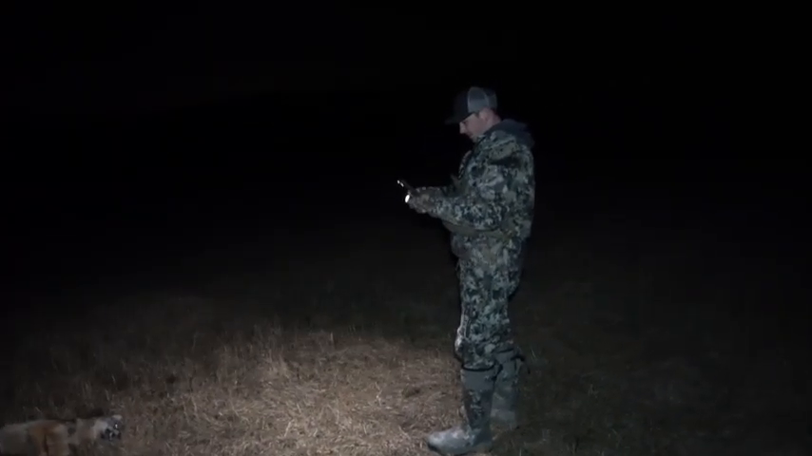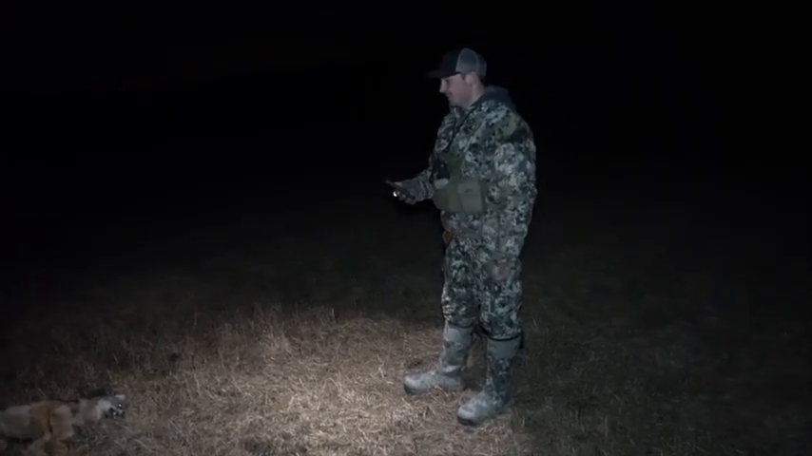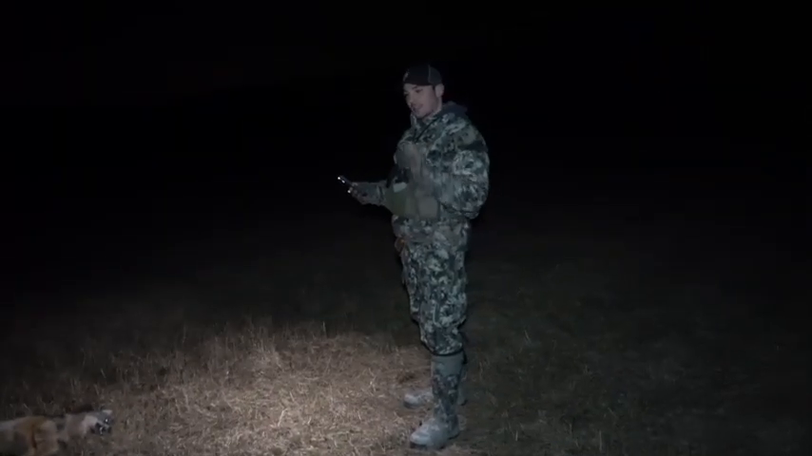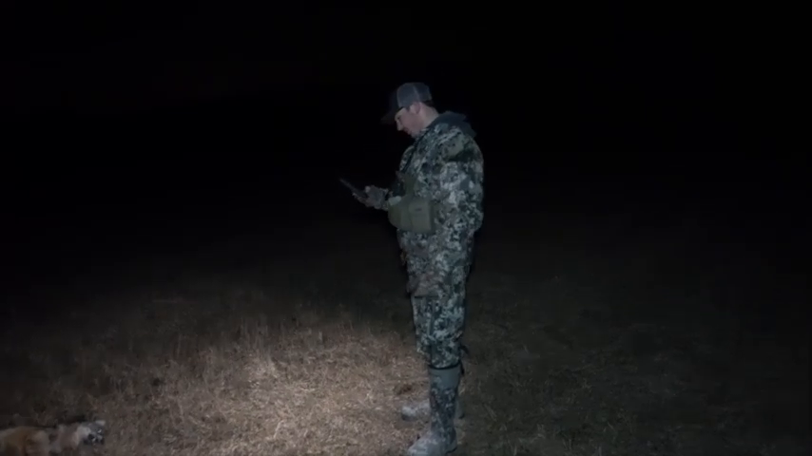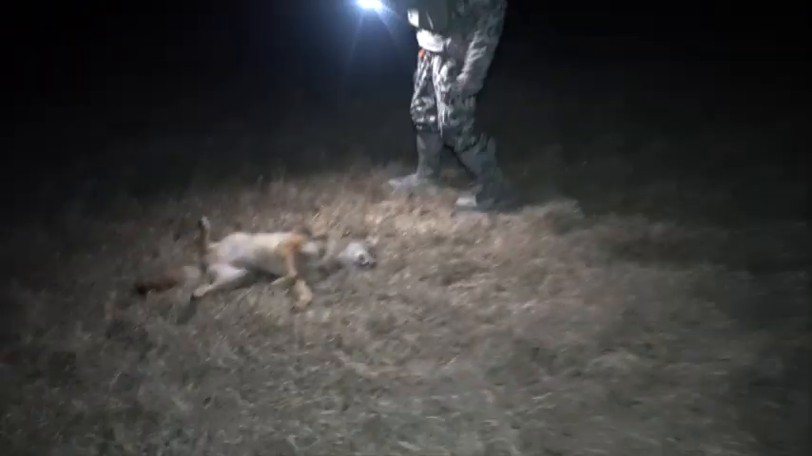Well, what just happened, Brad? Well, some rookie shooting took place, and then a lucky poke happened. A nice expertise shot took place. That's right. So we don't want to make it too easy. We like to give them a good warning shot or two, and then get them. No, that was a nice focus.